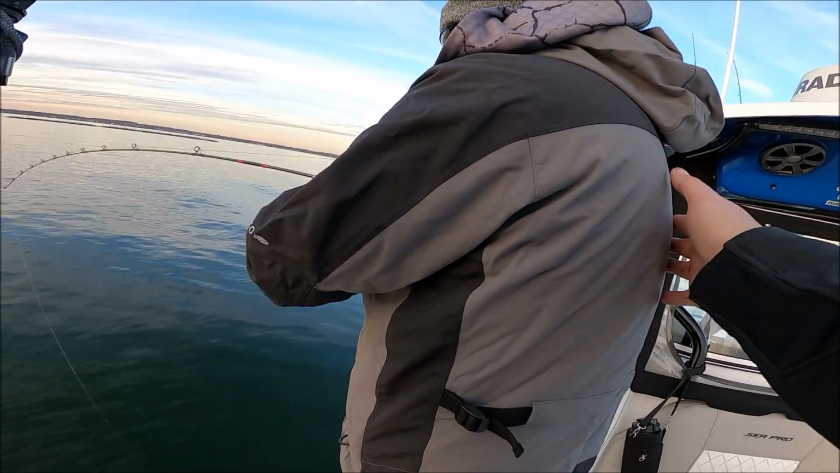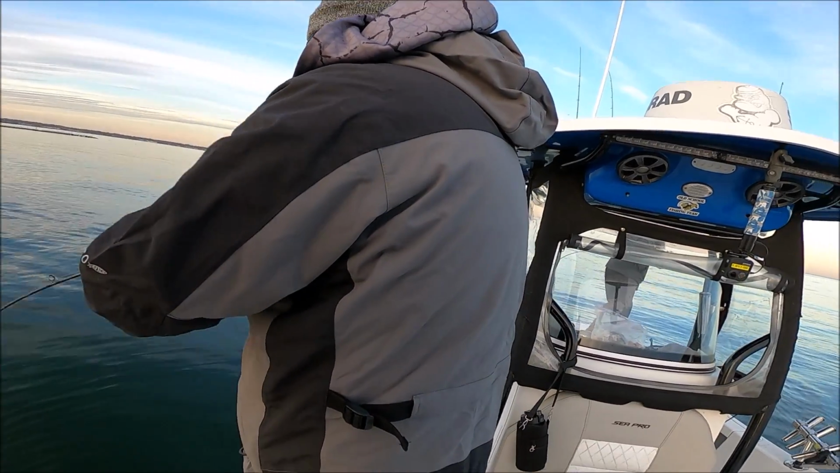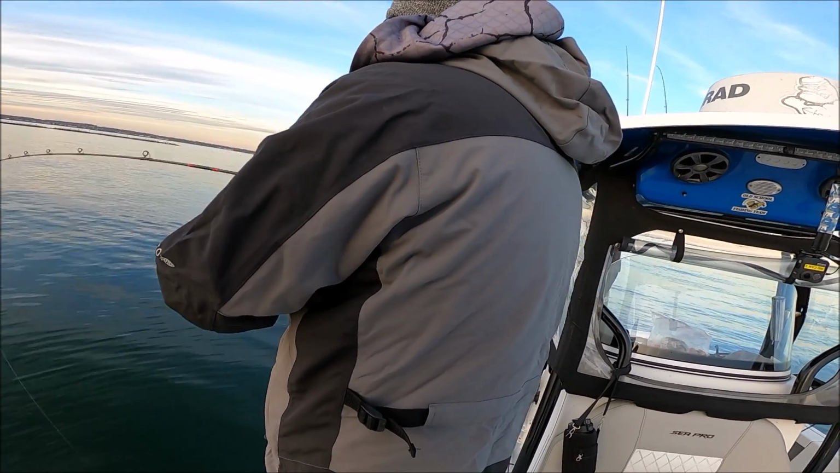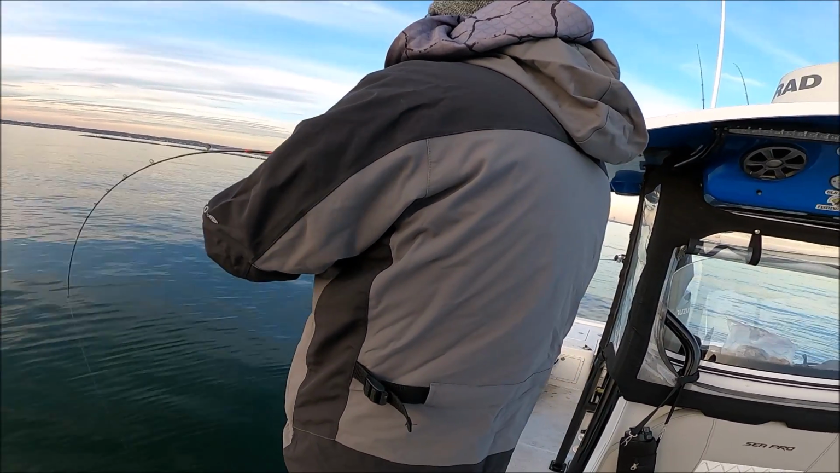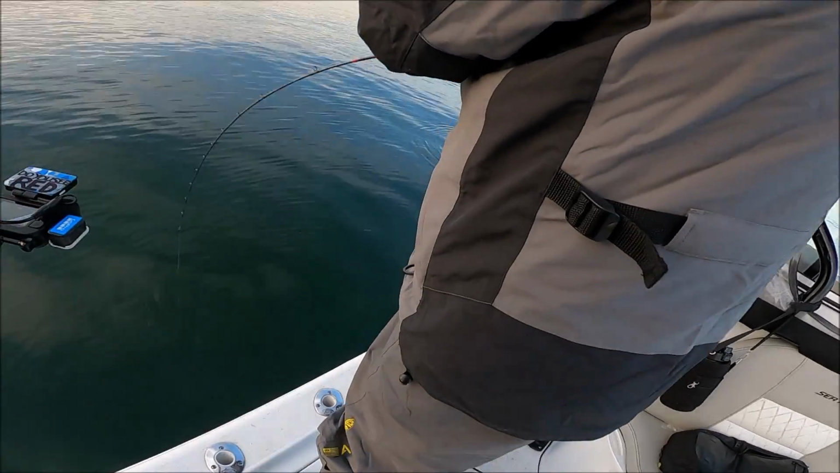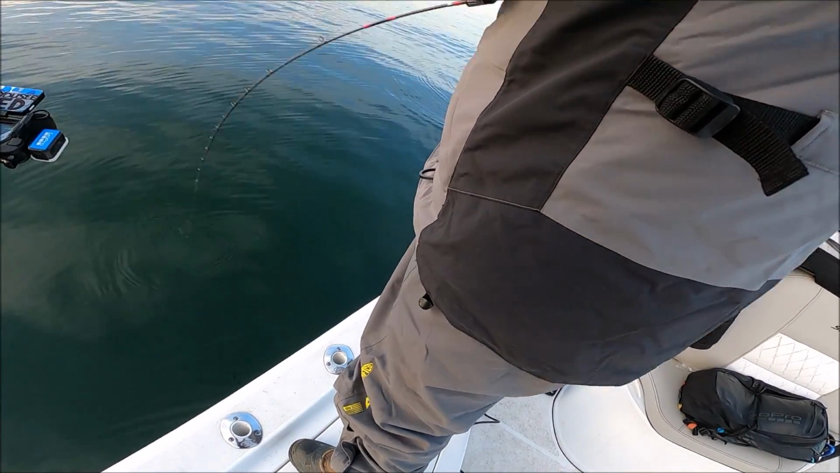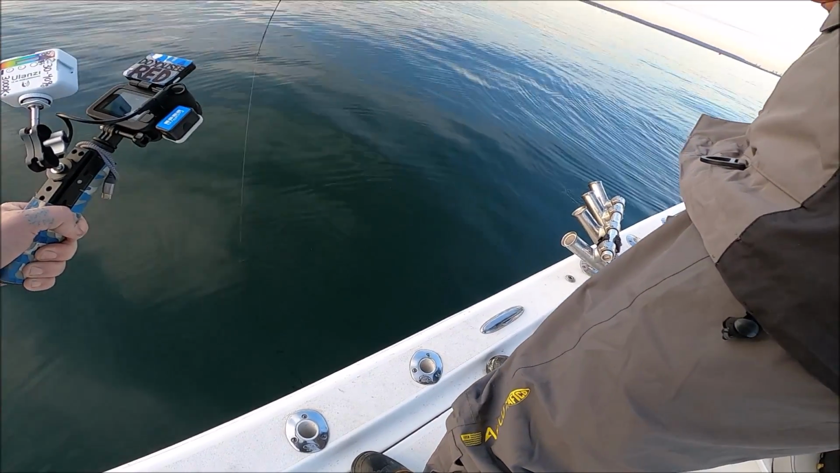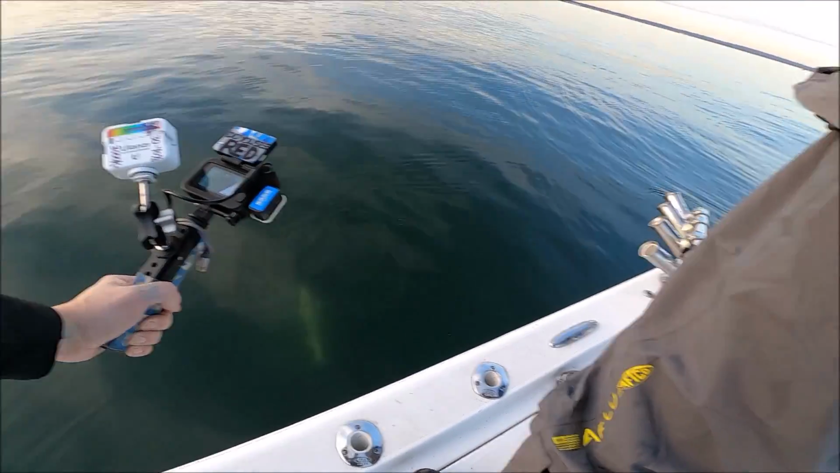So other than getting jiggy with it, Tim, what is your technique? Why are you catching so many fish today? I hit the bottom, I give it one reel up. And if I don't get anything for a few times, then I check the bottom again to make sure I'm just off the bottom.